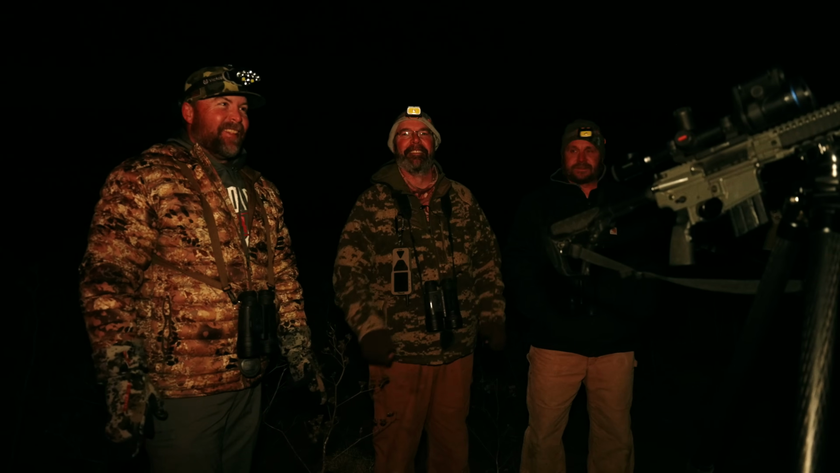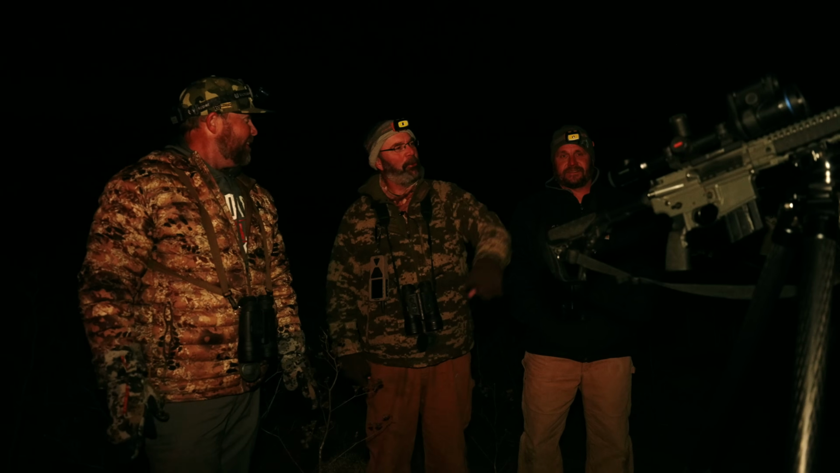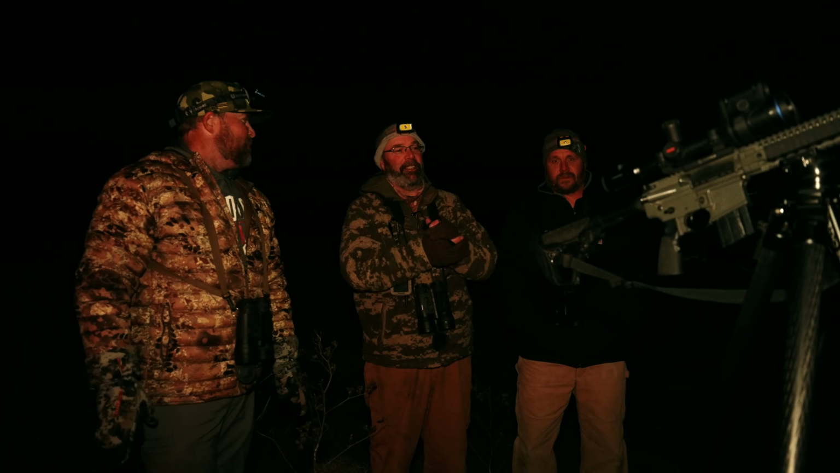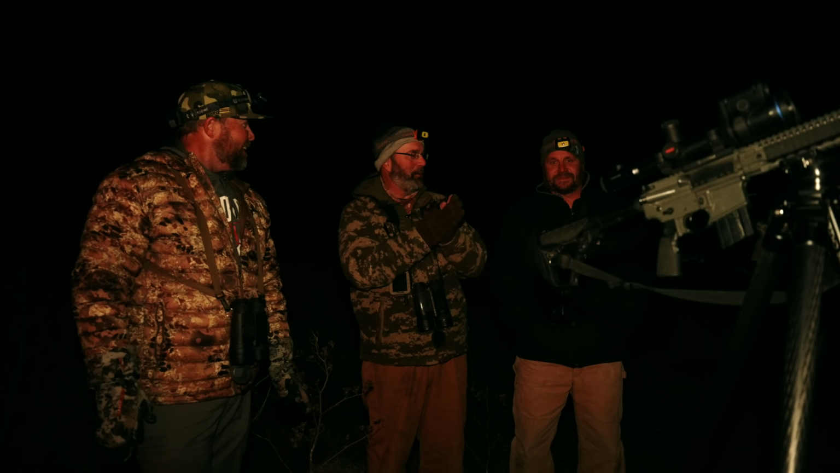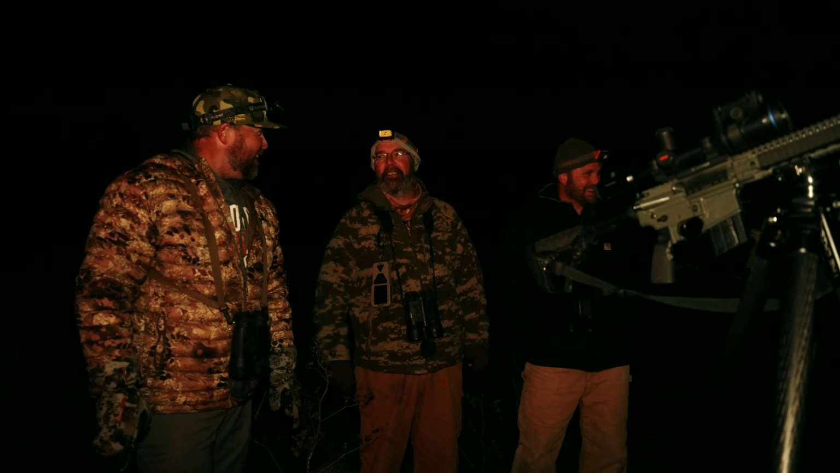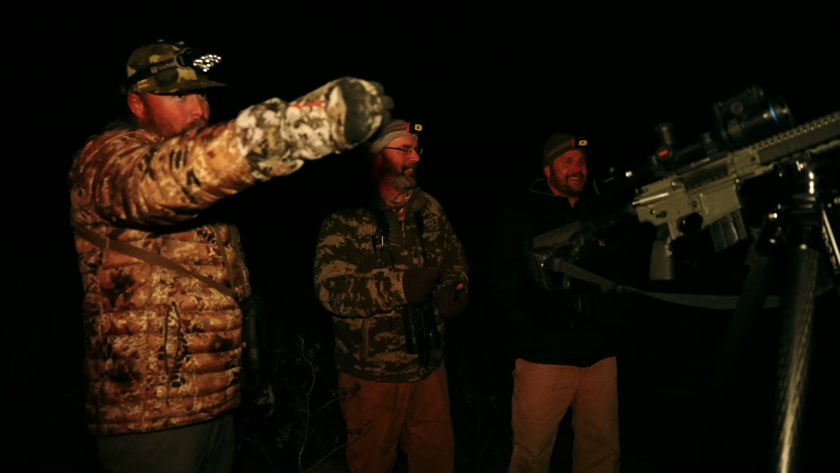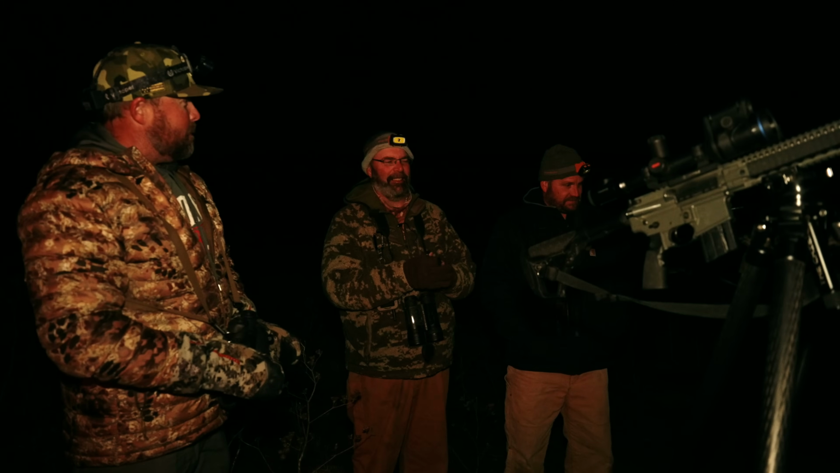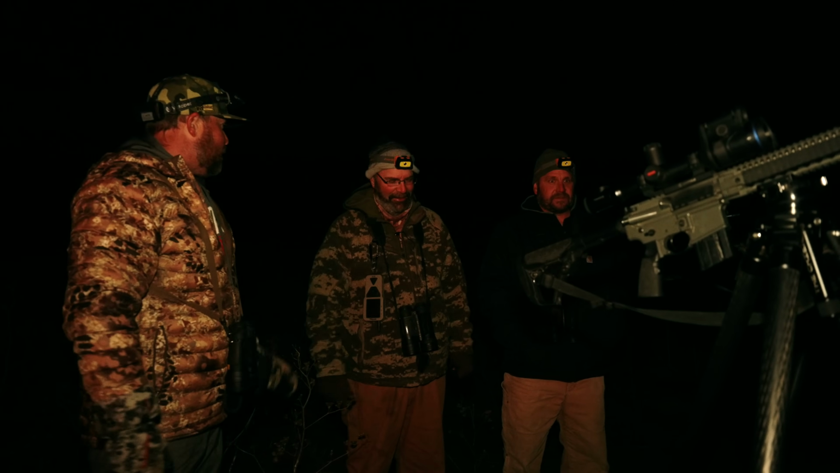It definitely looked like a little mangy sucker, especially the way it came around kind of backwards. And when it committed, I was like, Mike, he's in the middle. You better get it, Mike. I think it's at 44 yards. It's not very far out there, but I didn't figure he was getting away. It must be dark out. He didn't have a clue we were here.